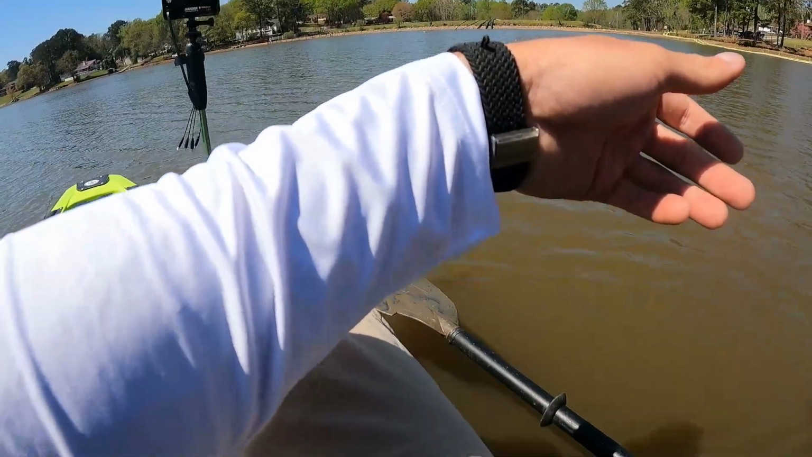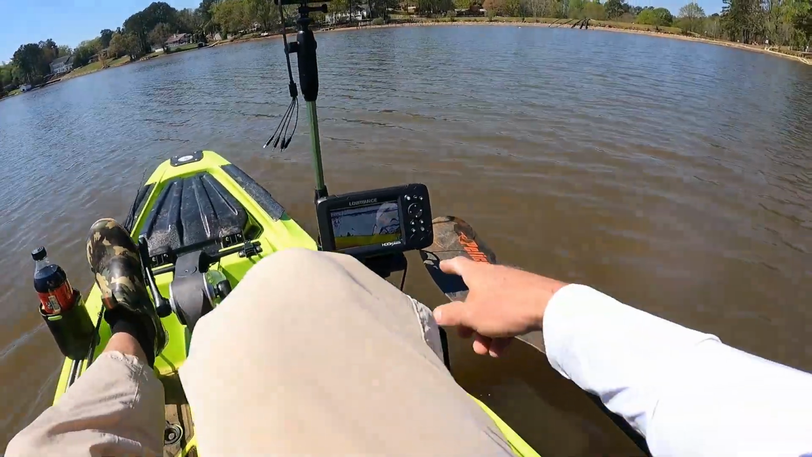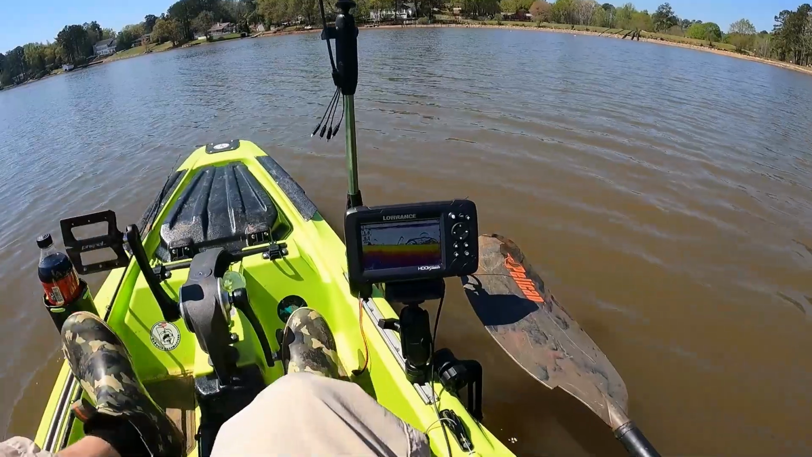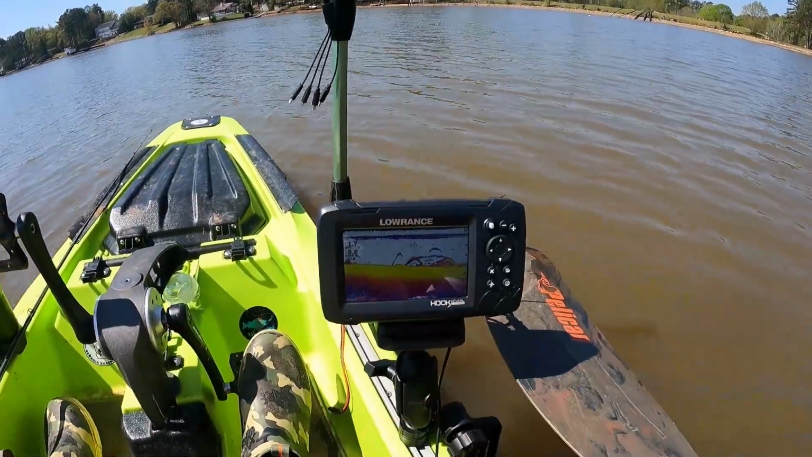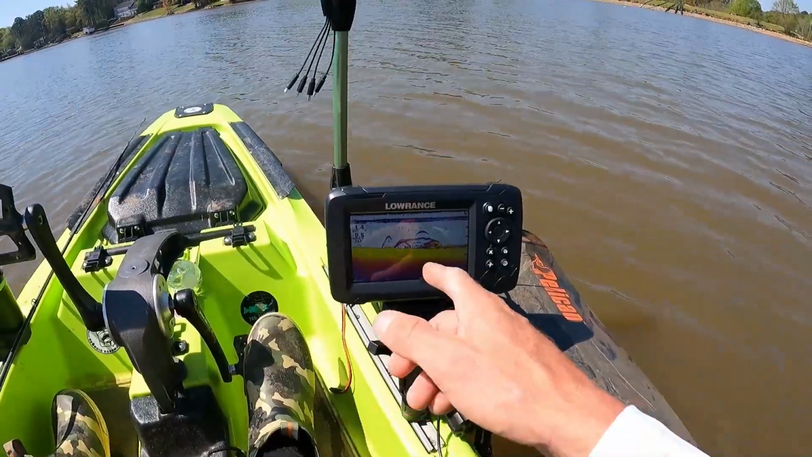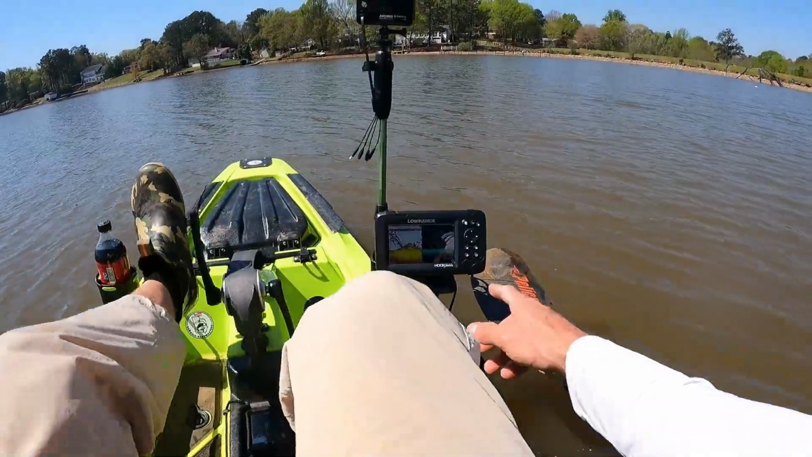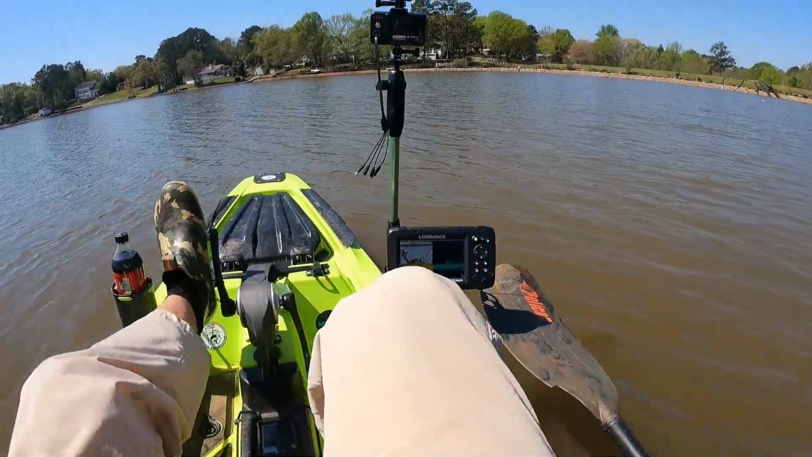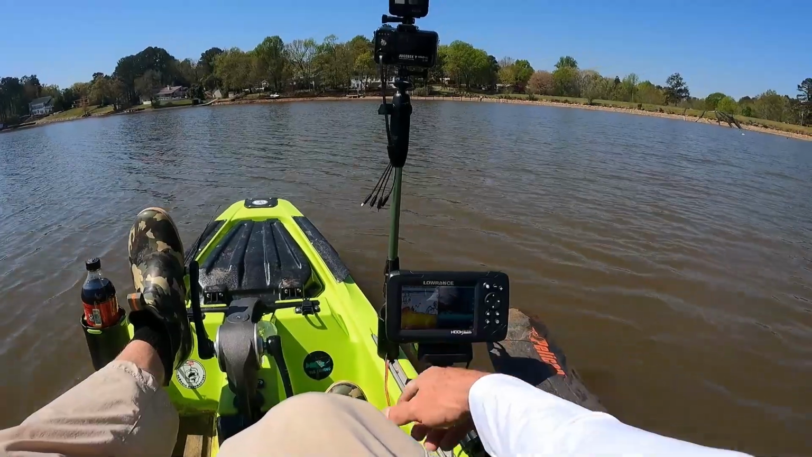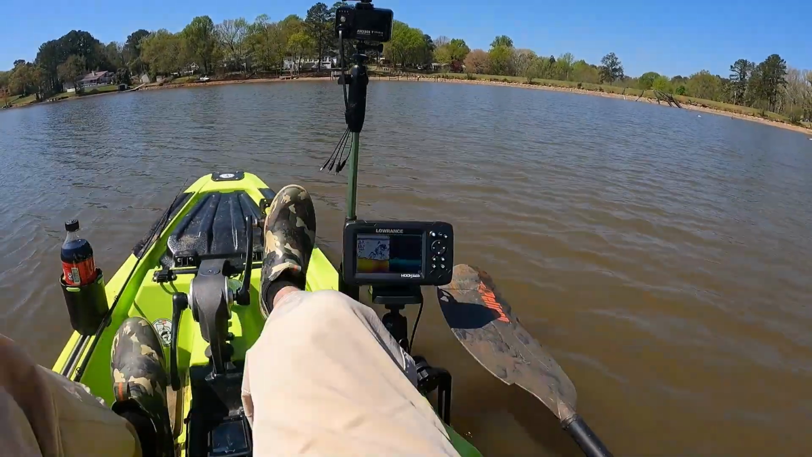We'll throw the crappie jig out behind us again. I got a bunch of boomerangs showing right here, which I'm not sure if that's fish or if that's structure. If you guys know a lot about fish finders, you let me know, but I'm thinking that's probably fish. No. On the 3D down scan, it's looking more like structure or something. That's a big old hump out there. It's got to be fish hanging off of it. Not sure what that is.